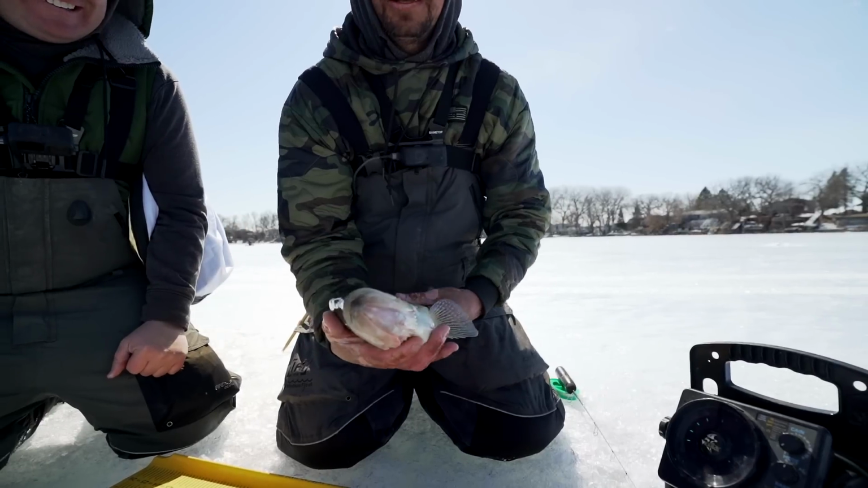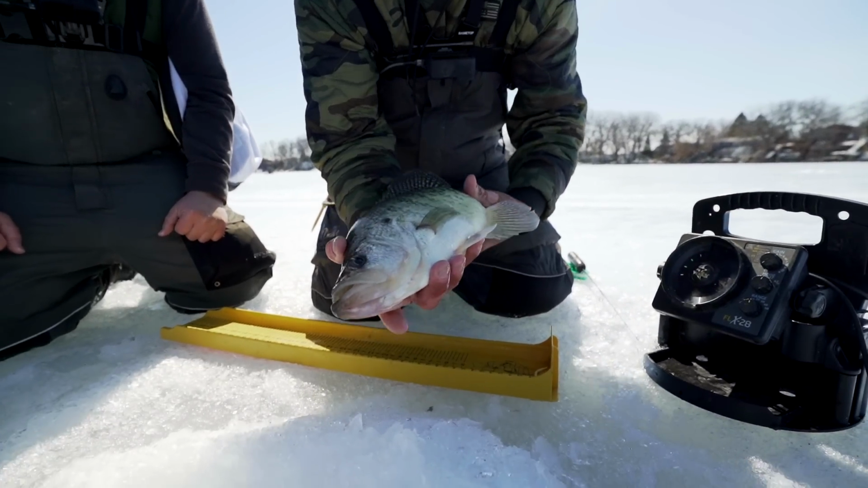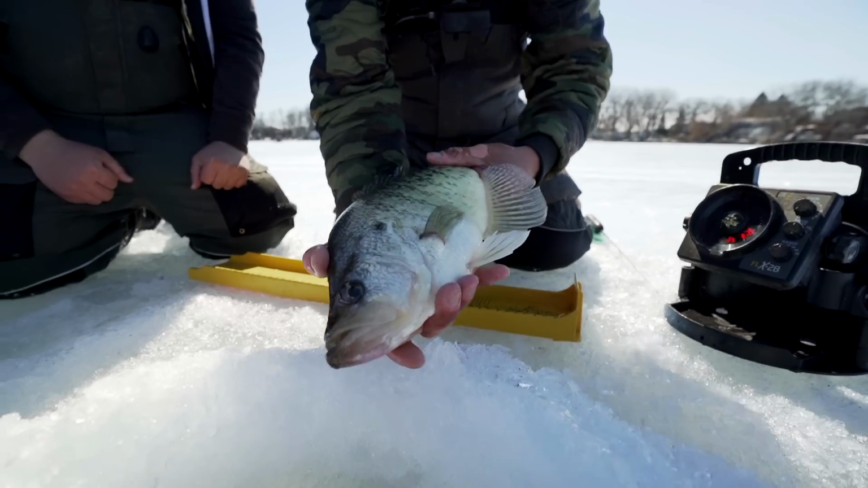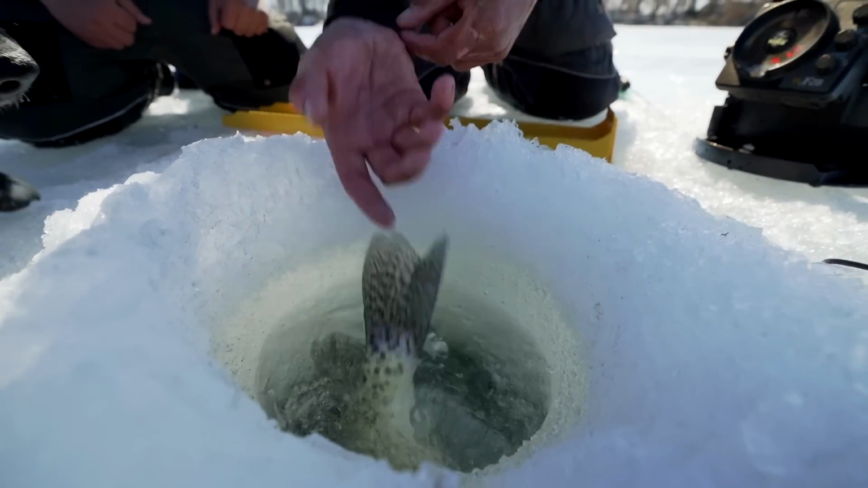Well, let's get her back. You want to keep these fish in these lakes. Otherwise, if you keep them when they're this big, you're never going to catch bigger ones. So let her go, let her grow. Bye, girl.